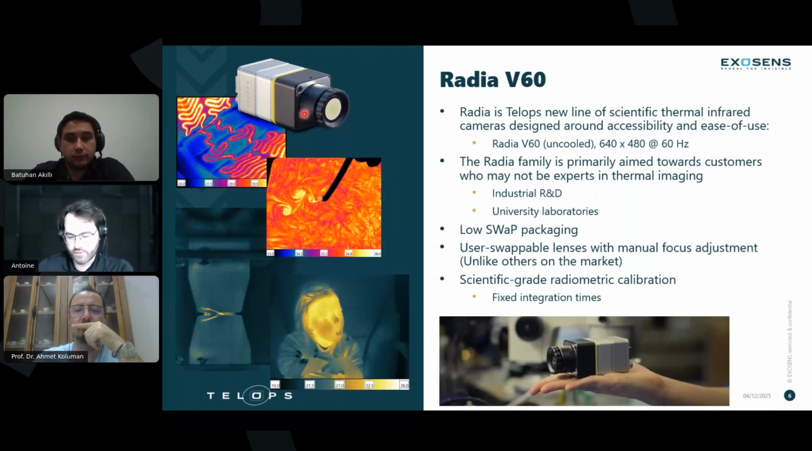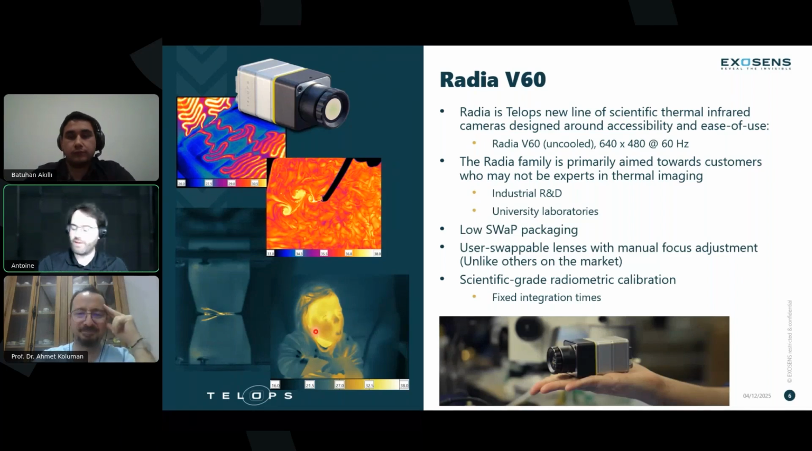A few examples of the kind of images you can get with this, including just my son here at the bottom. I just happened to have a fever a few months ago. The kind of scientific dad that I am, just testing some instrument on my son. But you can see the camera is very, very small. It holds in the palm of your hand here.